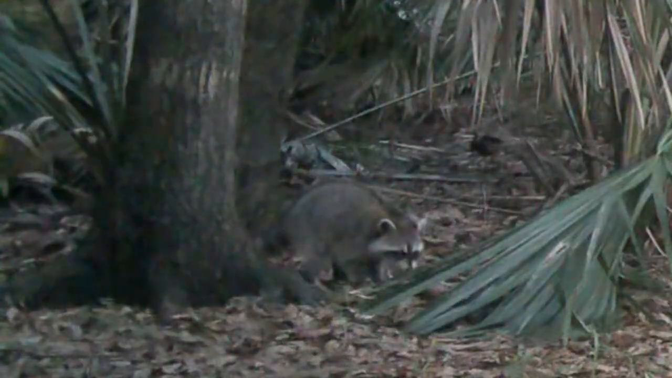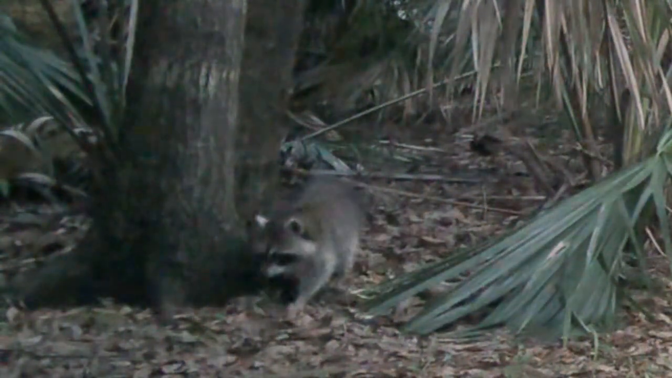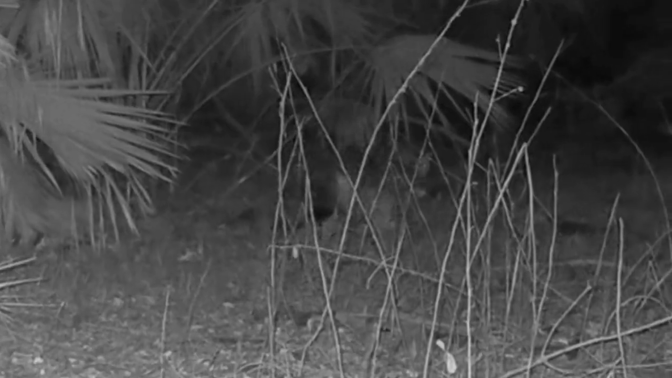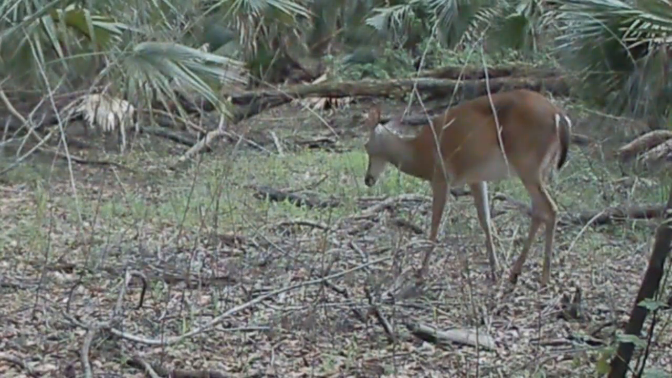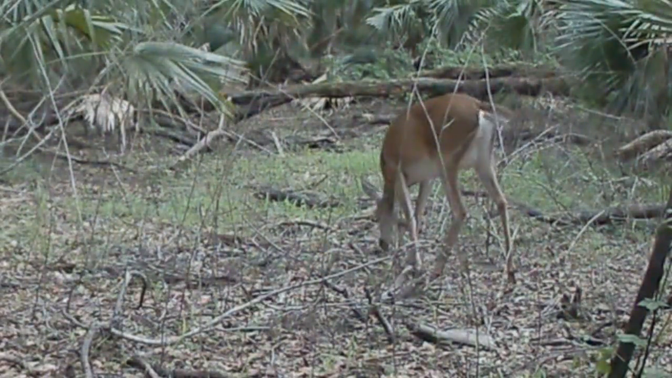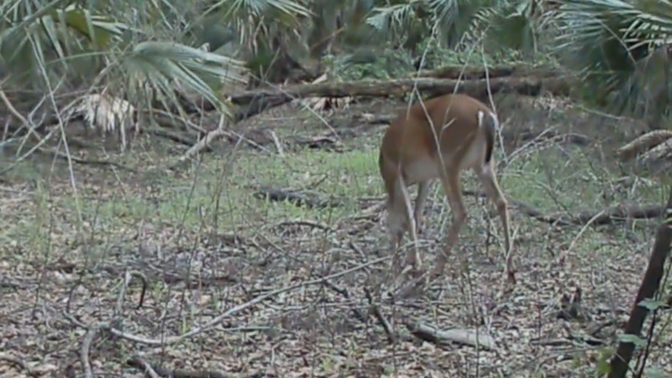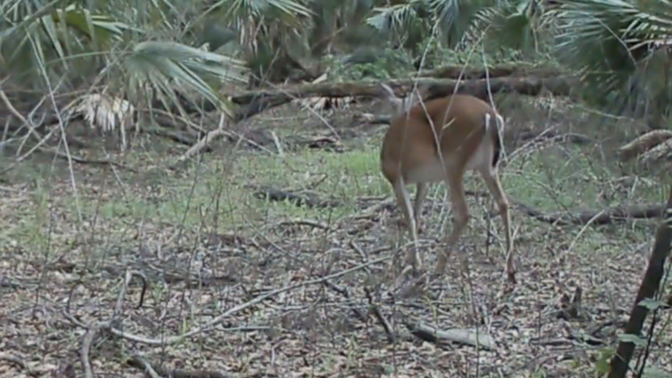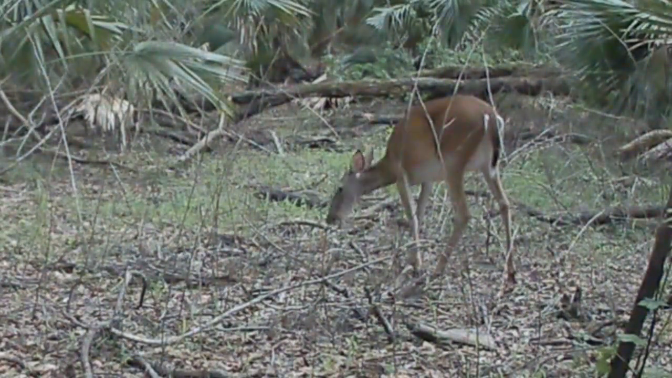I imagine the raccoons would bother an armadillo. I mean, they seem pretty mischievous even if they're not hungry. Here's a coyote. Yeah, we got coyotes out here. One thing I haven't seen in this set of clips is a bobcat. But they're still out there. Make no mistakes about that.